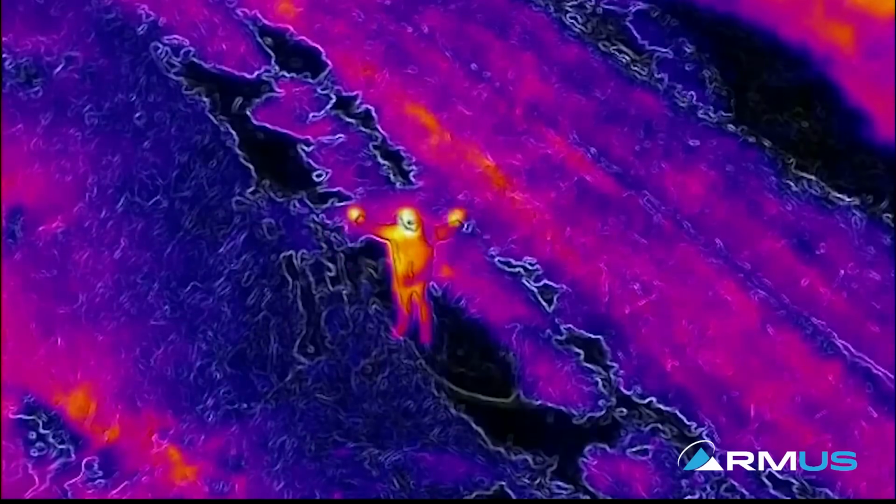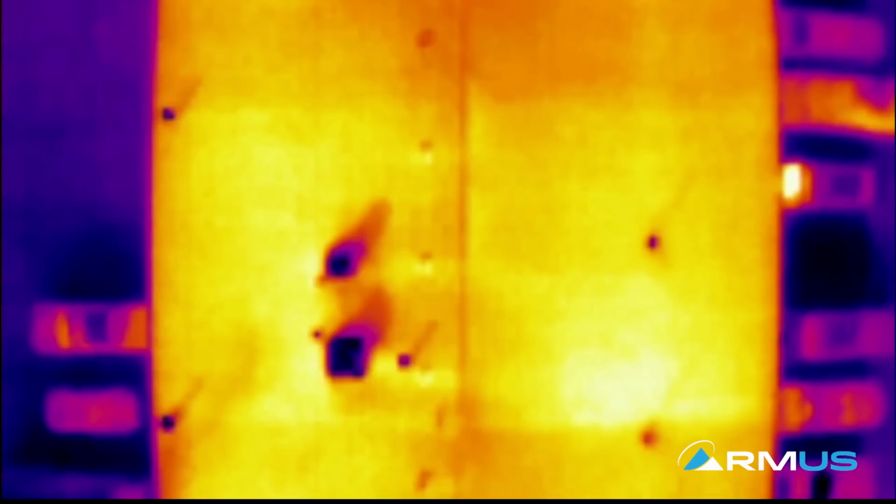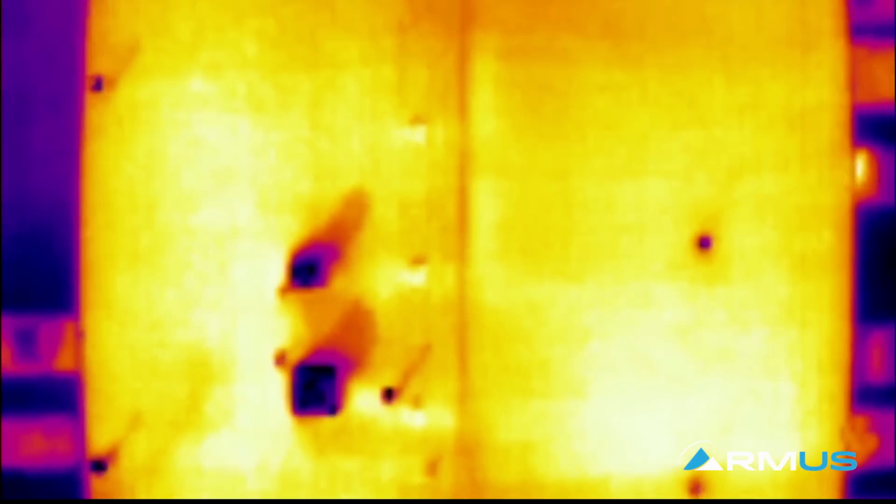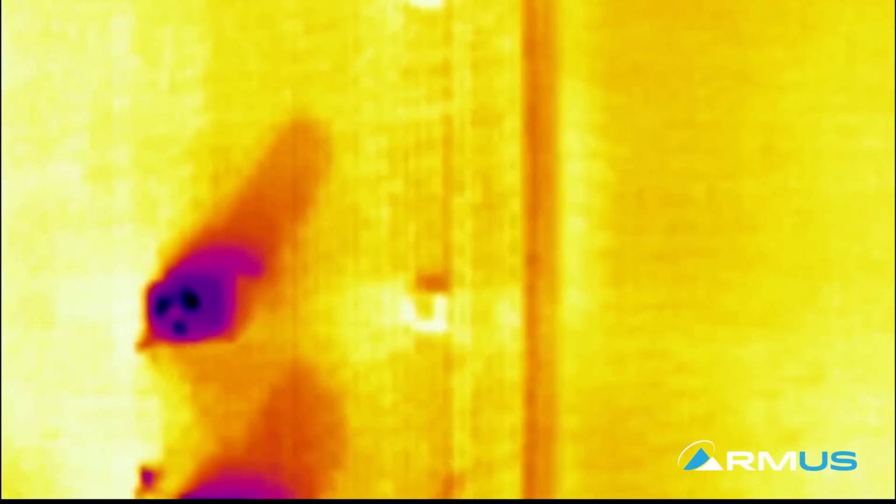So as we move forward right here, I'm going to just talk about what I'm doing when we took this comparison. Basically what we did was fly a roof right here over the top. We weren't looking for anything specifically for problems, but what we were doing was just seeing what our height was. So I'm starting at a height of about 100 feet and then descending down. And as we descend, I'm trying to look at some of the details that we can see, whether or not I can see anomalies. Again, we don't have a leaky roof here at RMUS, so that's not what I was looking for. But how close did I need to be to pick up any specific details?